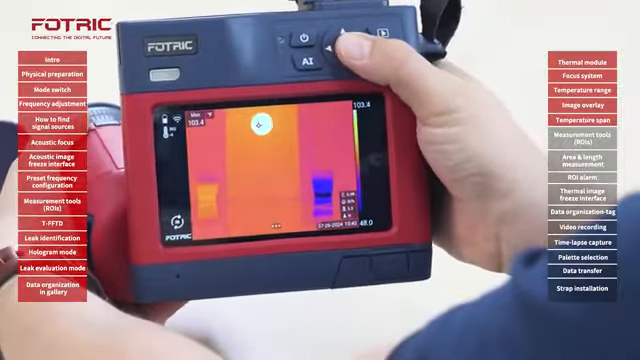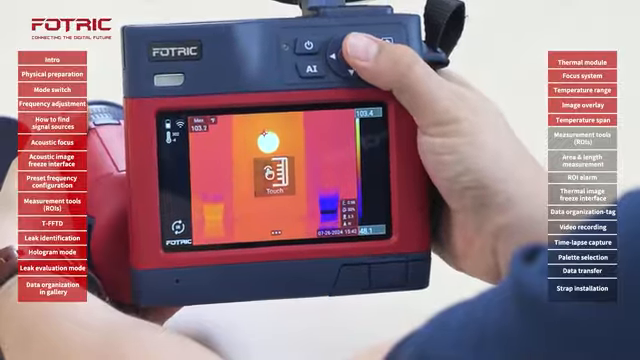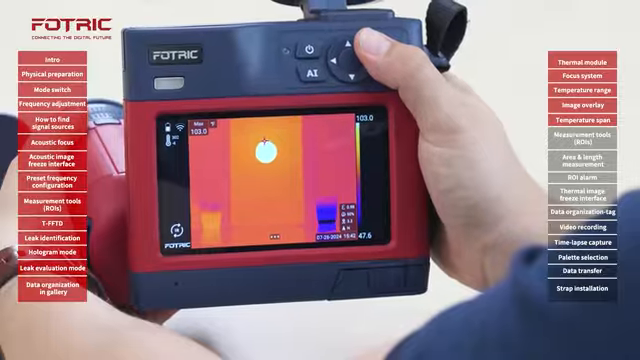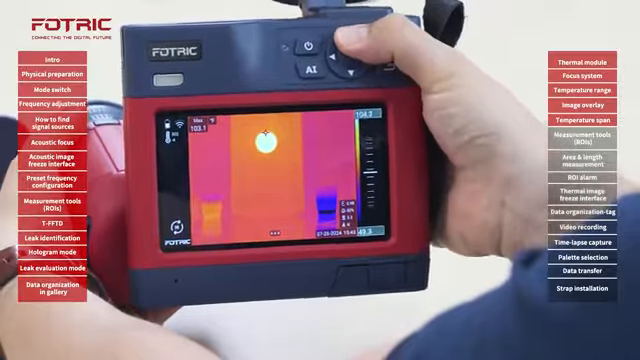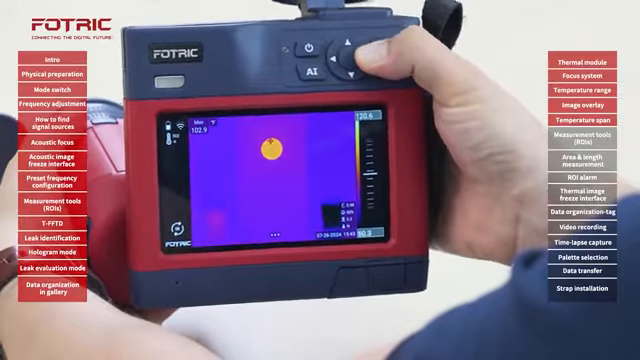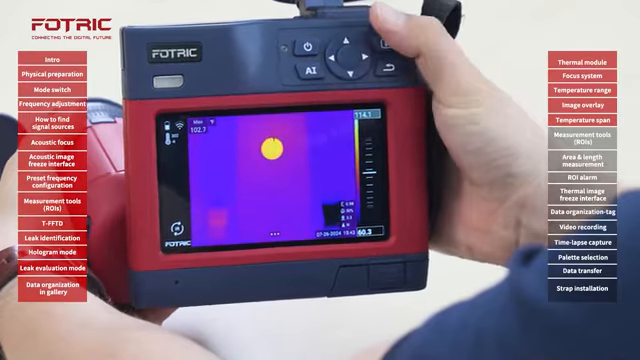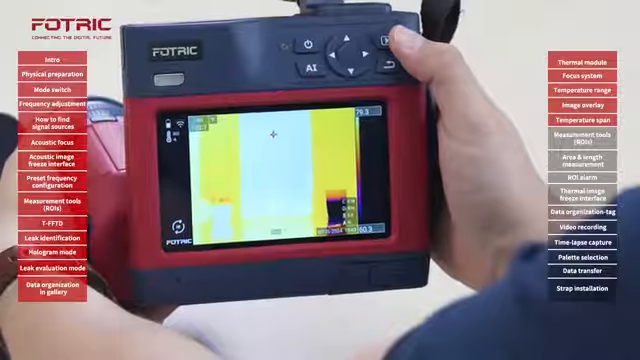I will click, and when I press that button, it's going to start changing just by clicking on the button. So I start on automatic, switch to manual, and now using the directional keys, I can adjust my level or my span. Then I switch again to touch, and the process is much quicker.